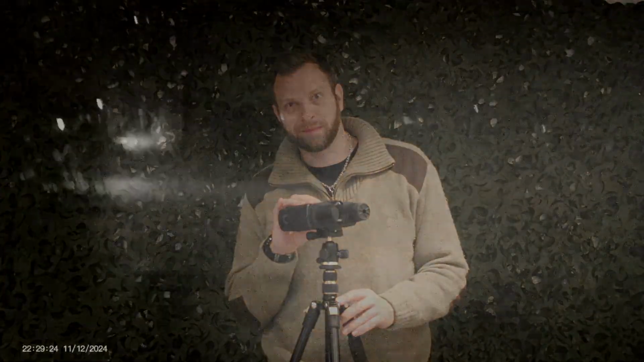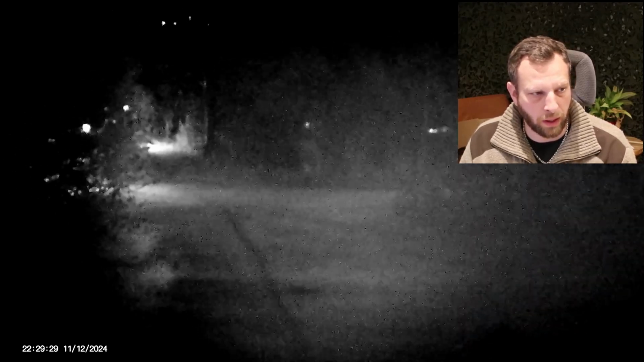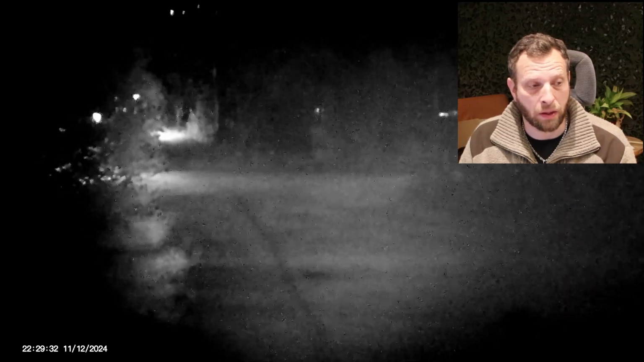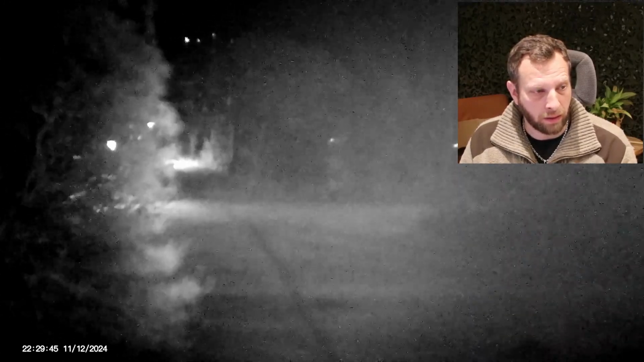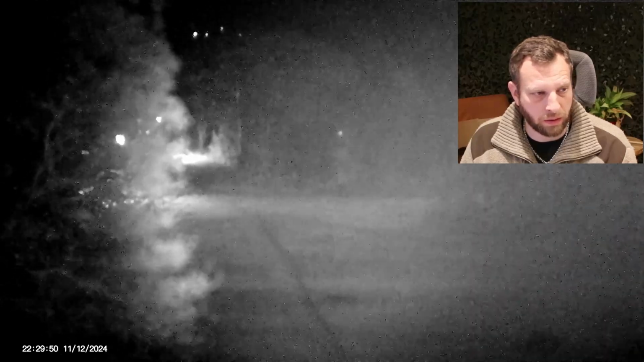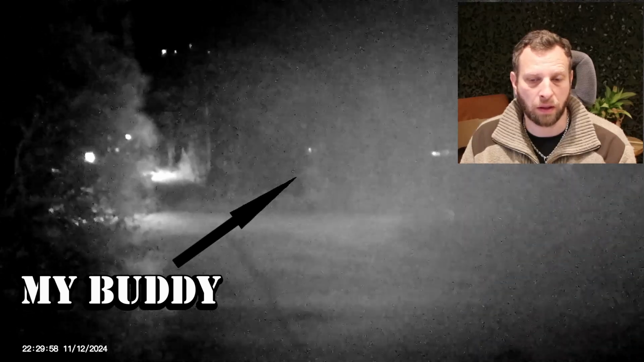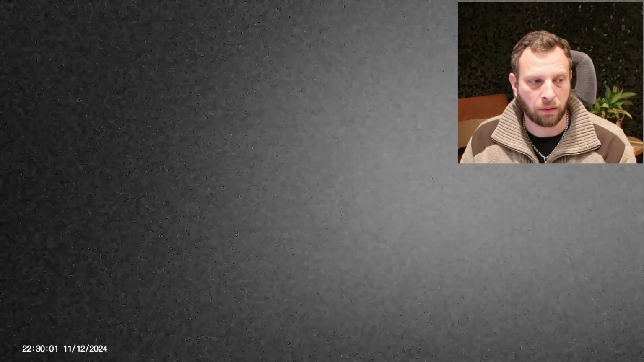So here we go. Alright, so what you're seeing footage of here is me and a buddy out testing some of his new NV patches, or IR patches, that he's done for his company, Giffion Designs. And as you see, we're at about 230-ish meters at this time, and we can just make out his silhouette down there underneath the light in the middle.